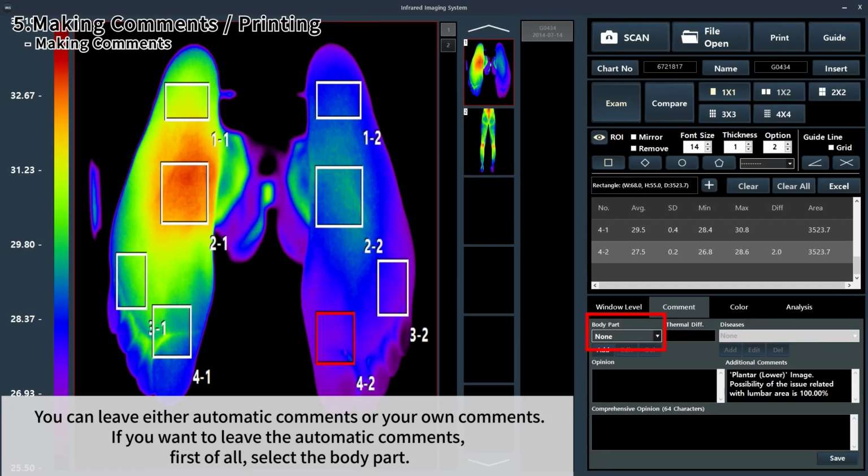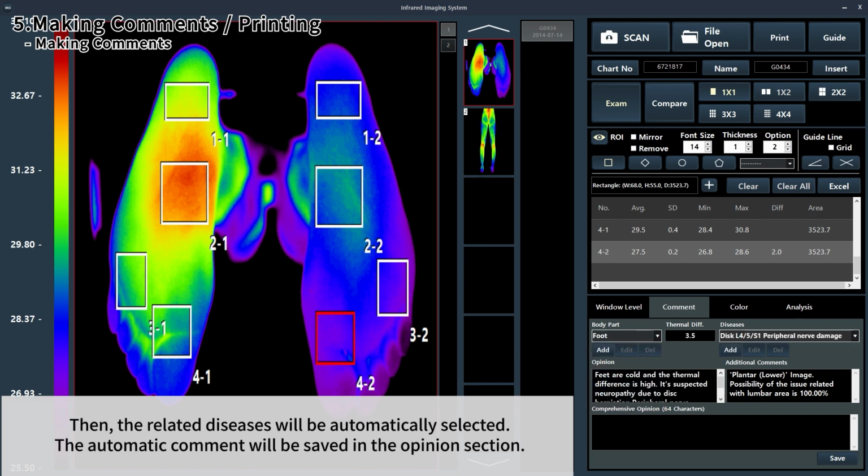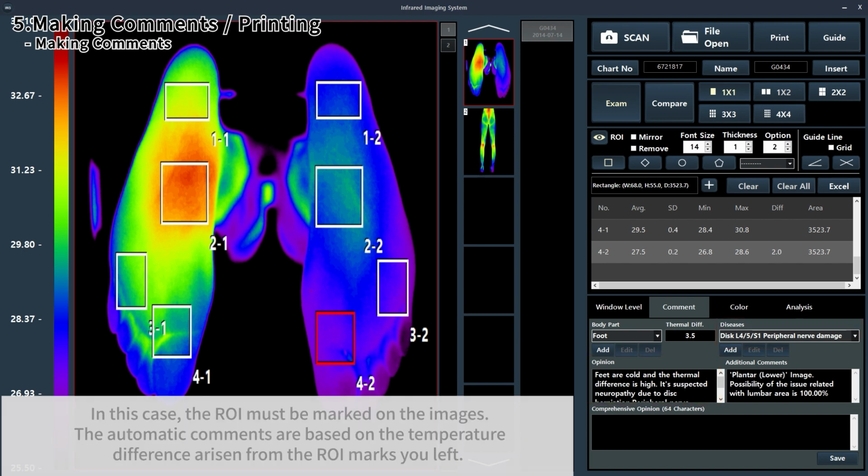You can leave either automatic commands or your own commands. If you want to leave the automatic commands, first of all select the body part. Then the related disease will be automatically selected. The automatic commands will be saved in the opinion section. In this case, the ROI must be marked on the images. The automatic commands are based on the temperature difference arising from the ROI marks you left.